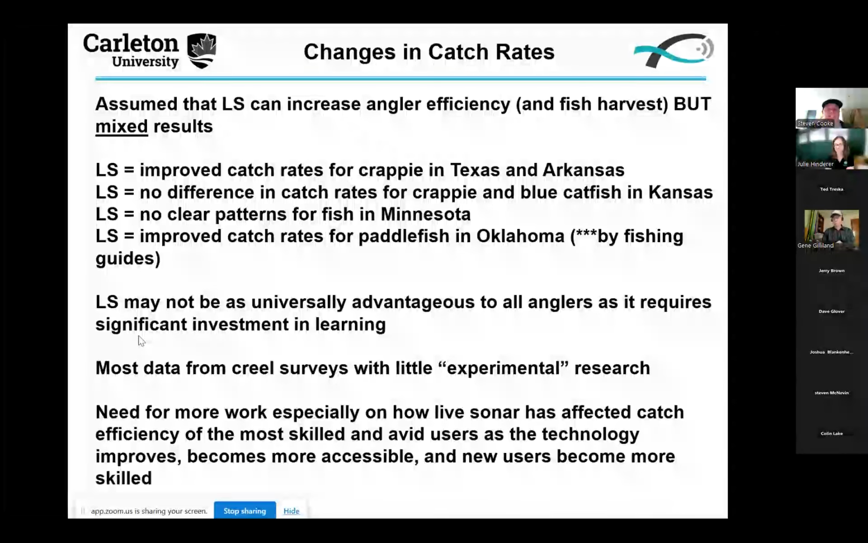So first, in terms of changes in catch rates, and as noted, the assumption is that this should increase angler efficiency and presumably fish harvest, at least for harvest-oriented anglers. But the reality is that the results are really quite mixed. You'll note here I'm not providing any references. All the references to these statements are within the paper that I provided earlier, and I showed you the screenshots for most of them already. And some of this work was in the works, and hopefully inching closer to being able to be shared as full papers. Take home here is that we see evidence of improved catch rates in one instance for crappie.